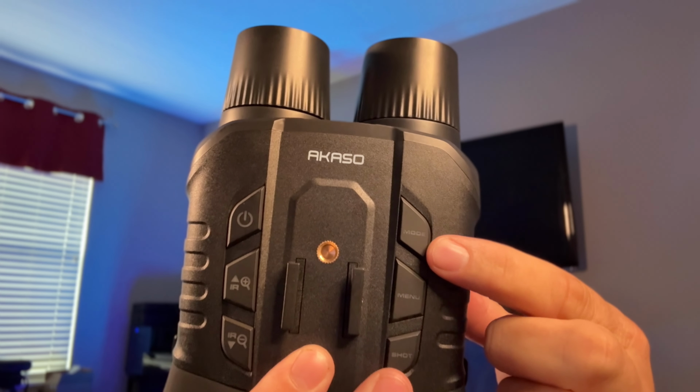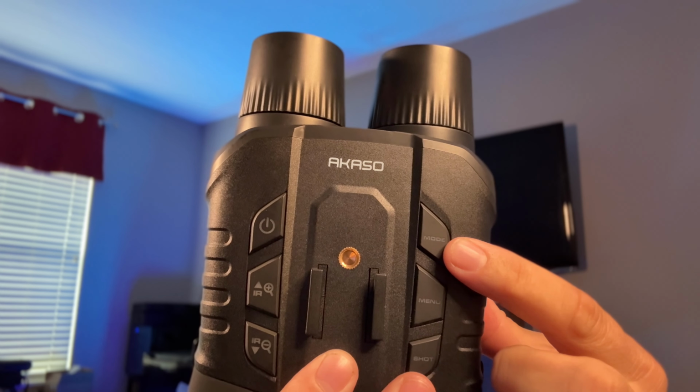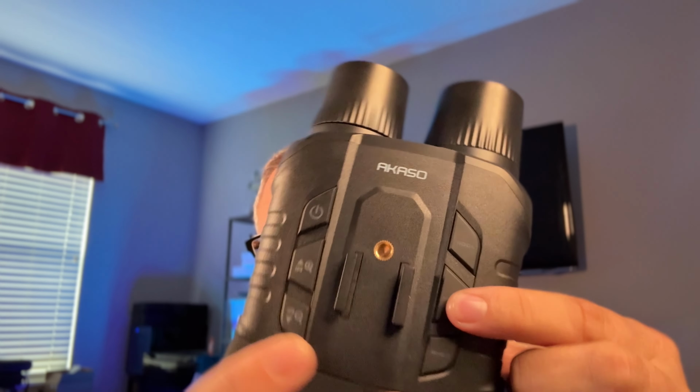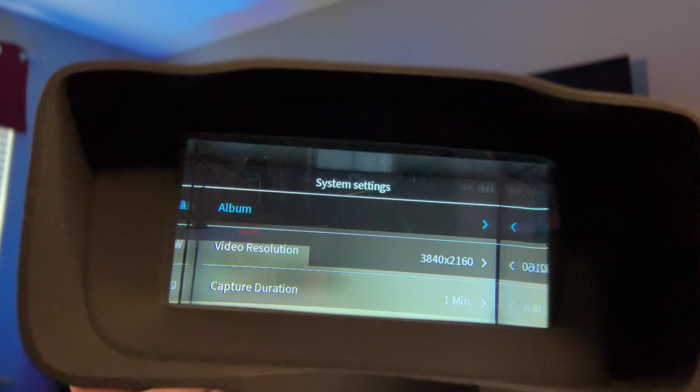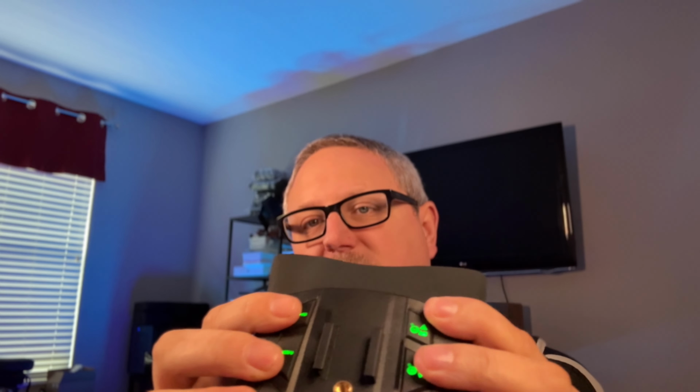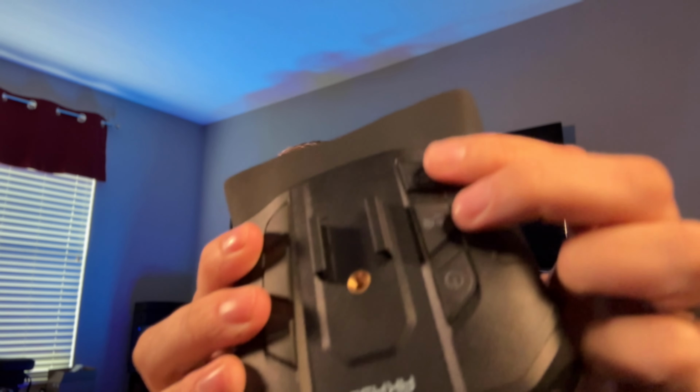So you can just take still shots, or you could take video of whatever you're looking at through the binoculars, which is pretty cool. Then the menu you can hit, and I'll show you in the binoculars here. When you hit the menu, you get a bunch of different options, right? So the shot button basically functions as your enter button. So once you get to the thing that you want to select, you hit the shot button to open that thing. You use the arrow buttons, the zoom in and out buttons, as sort of your toggles, right?